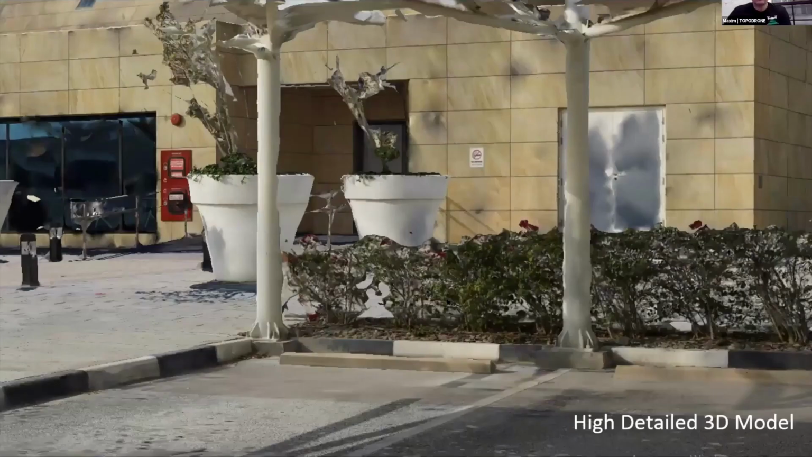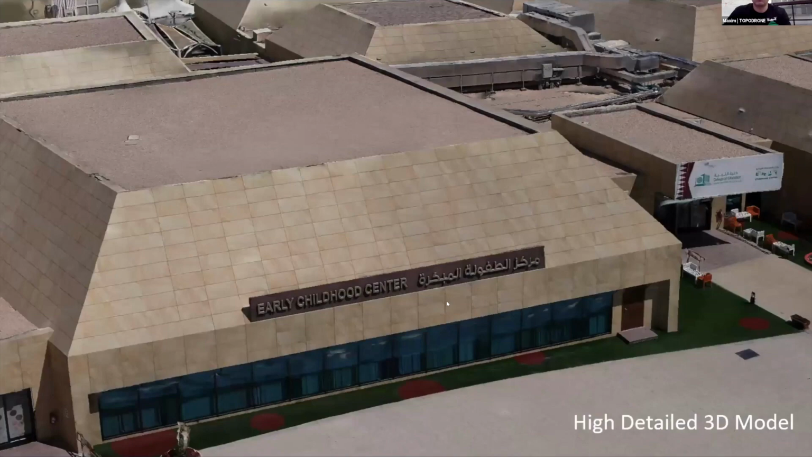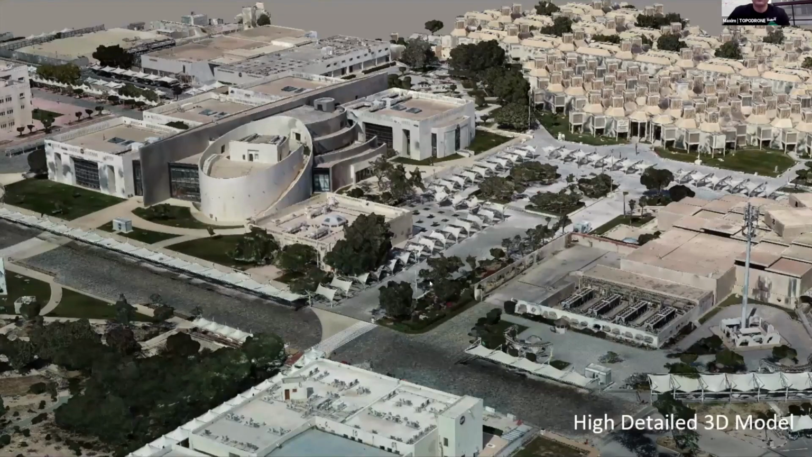And I would like to show you some examples of this model. It was not possible to create such a model with the common techniques, with the common software, because we need to set up everything together, and all this survey was made within a few weeks.